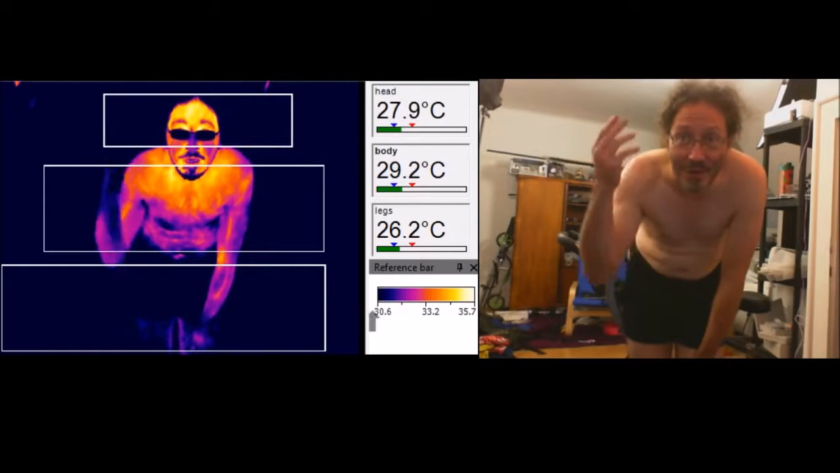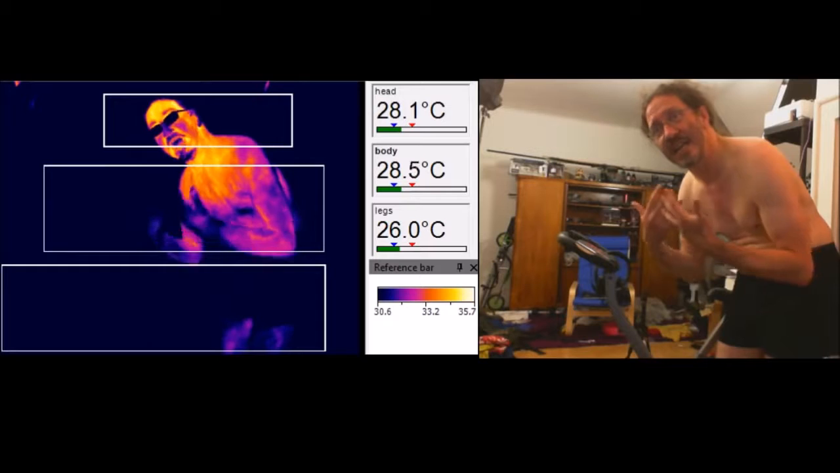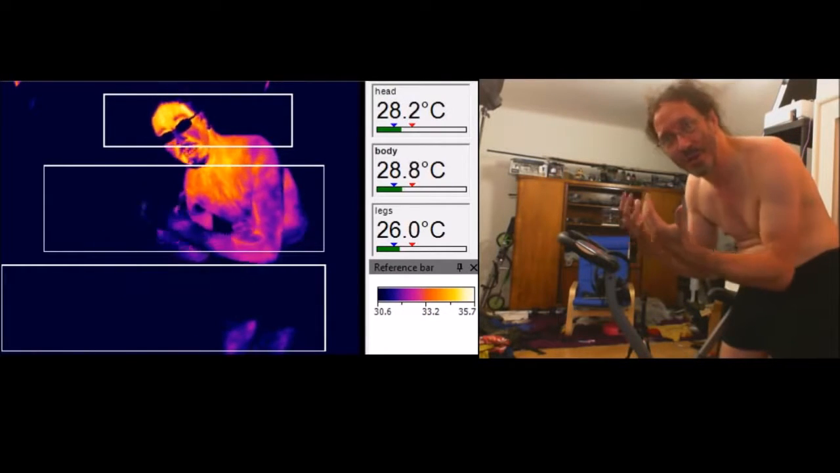So just for yourself, write down what you think it's going to look like, what your body would look like if you were to film it with a thermal camera during 20 minutes on an exercise bike. Honestly, it blew my mind. Okay, so what you've got here is the human body in the infrared, and what I'm going to show you is how the body actually dumps the heat when it's doing exercise.